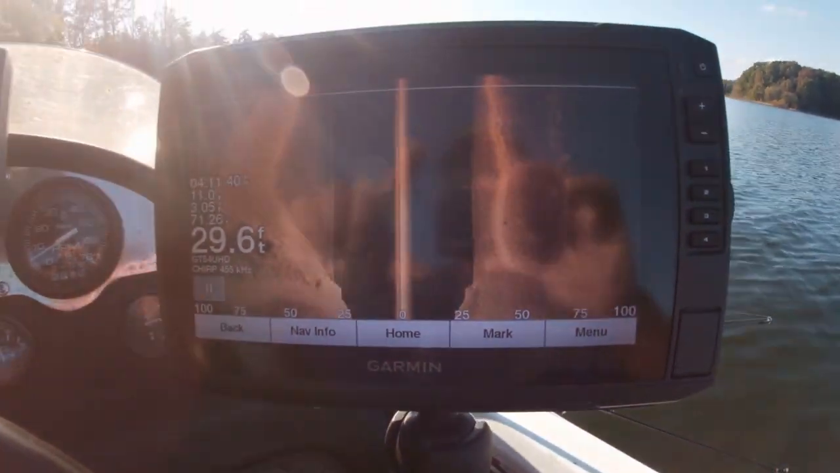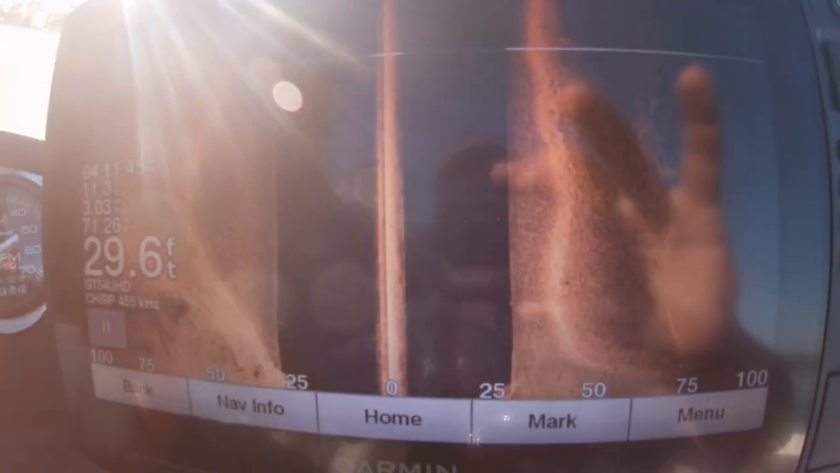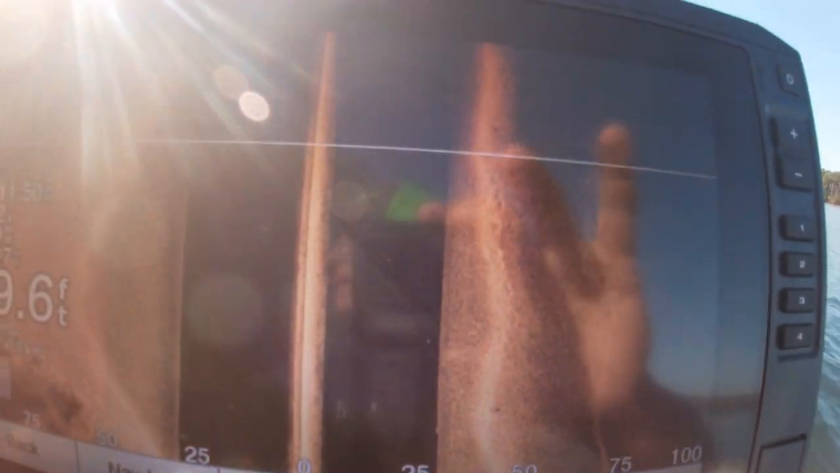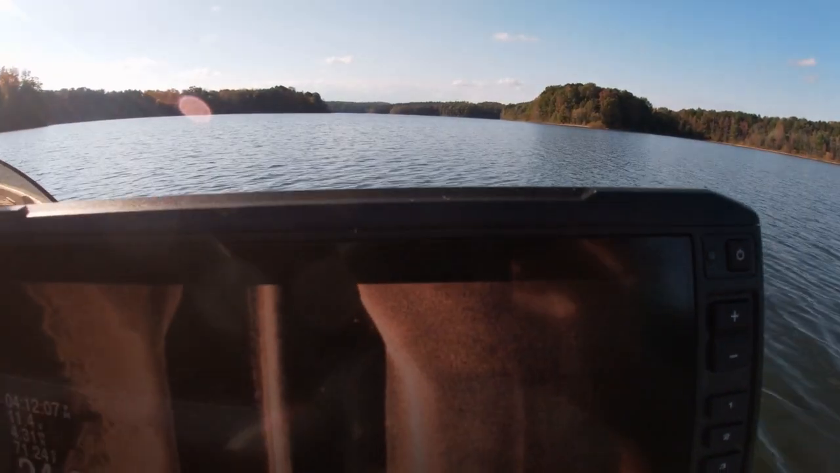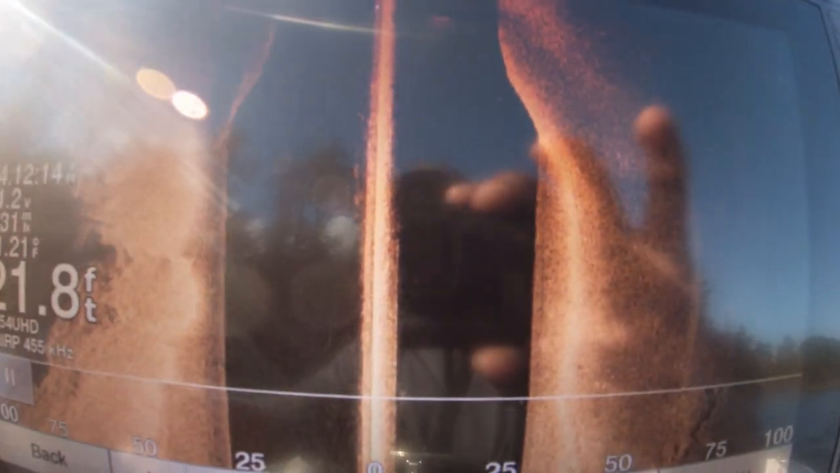I'm not sure what that is, but I'll come back with the down scan, and I'll run back over those marks that I made. And basically I'm not really concentrating on the marks. I'm just marking anything that looks out of the ordinary, because as you know, crappie are structure orientated, and that is in about 25 feet of water. So whether that's a stump or whatever that is, we'll come back and check that out.